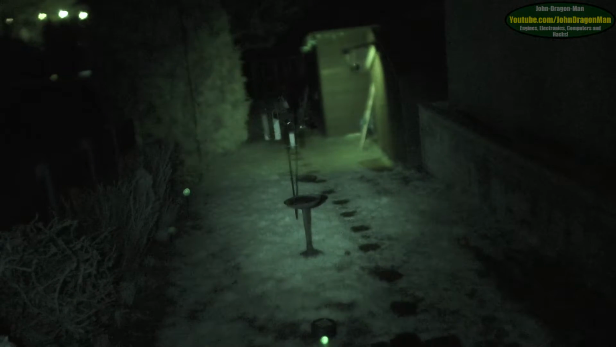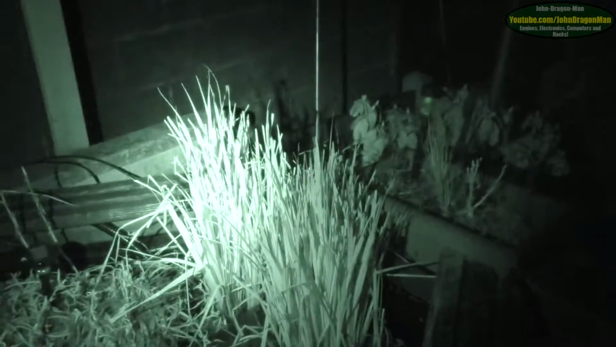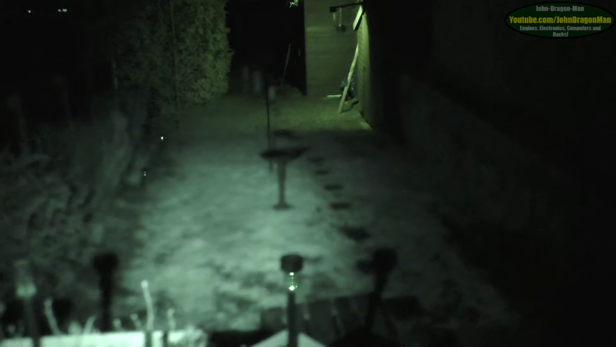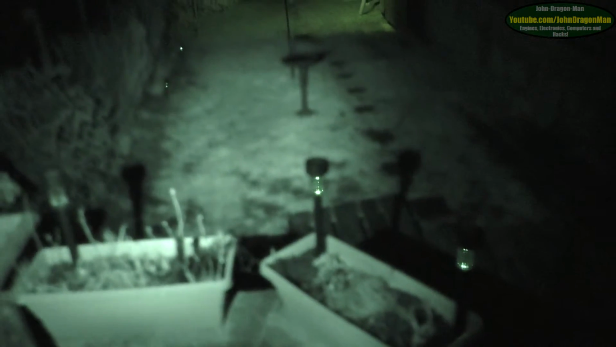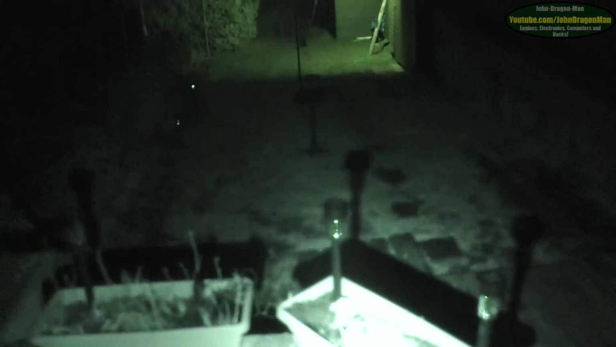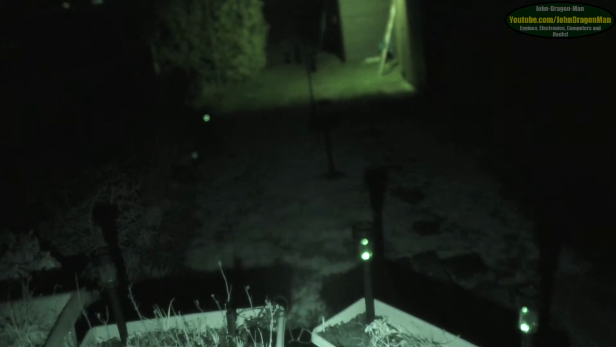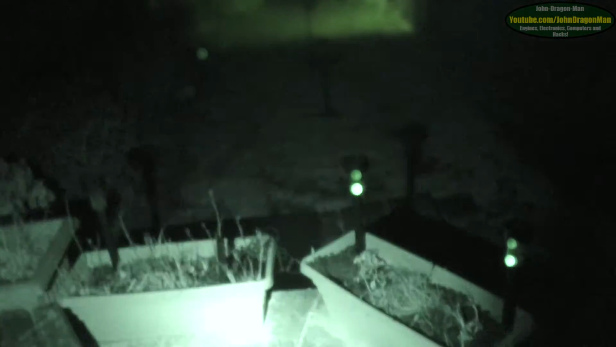When you flick this camera into infrared mode, it removes the infrared filter away from the actual camera itself, away from the chip. Is that what it's called? Sensor, there you go, sensor, that's the word I'm looking for. So it removes the filter. I've got a bit of an issue with the focus, but I think you can manually focus this camera, which is quite nice.